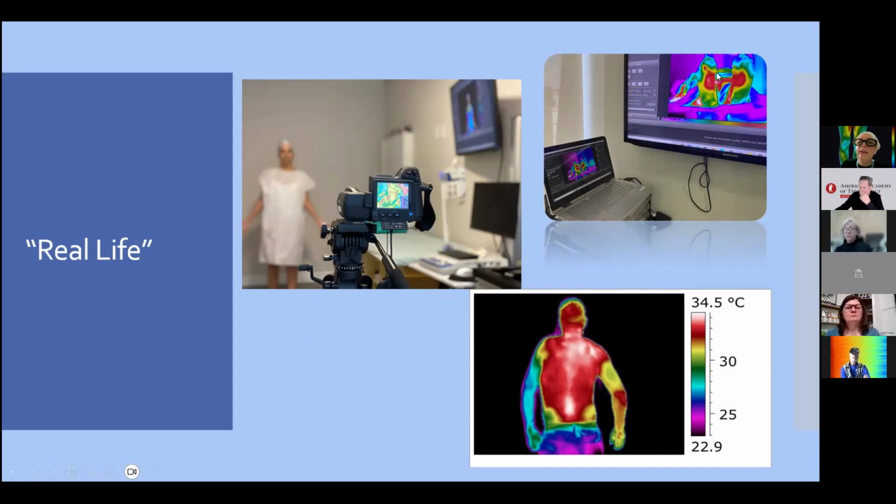And we have the screen for patient observation. It's very important for the patient to look at this in real time, because it's more comfortable for this person to see the image at the same time as the doctor.